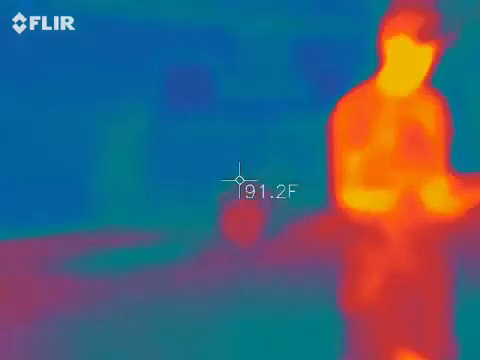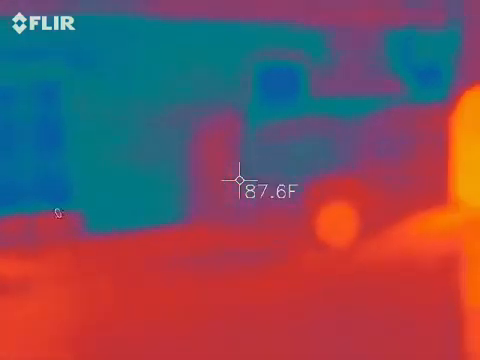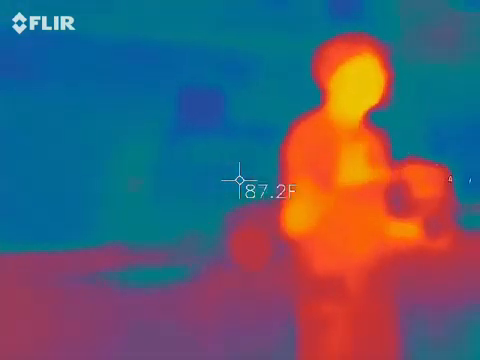This one does the exact same things that Lauren does, only it doesn't record. I normally put this with the team that has the thermal imaging camera because it does record audio. So in the event...